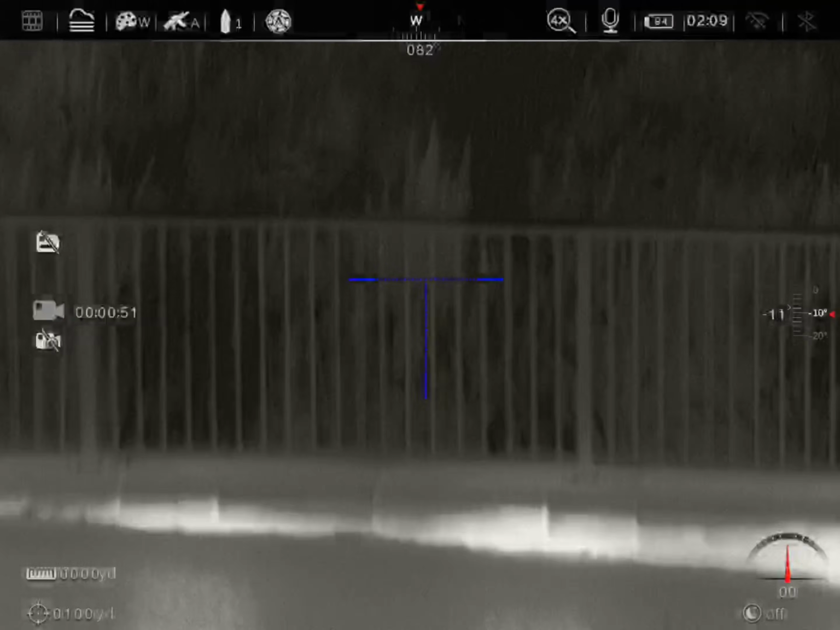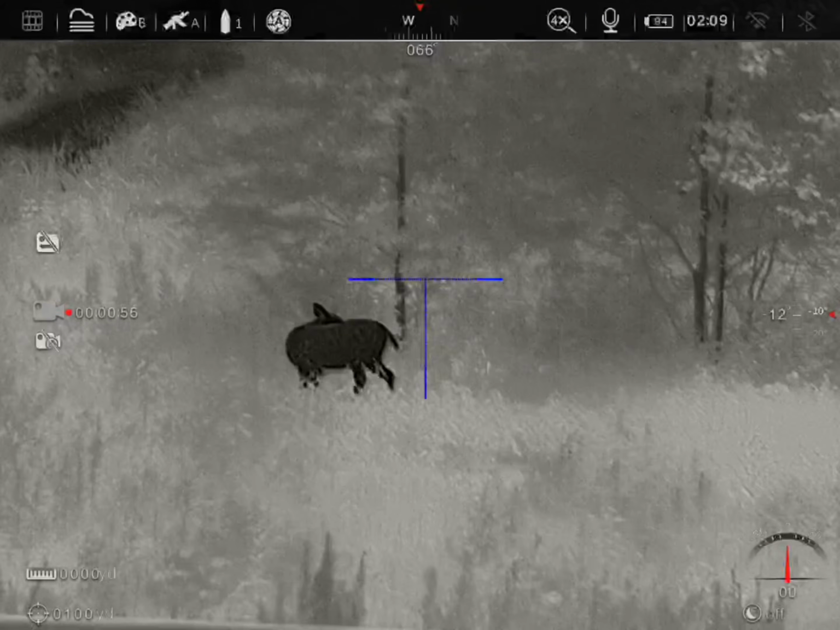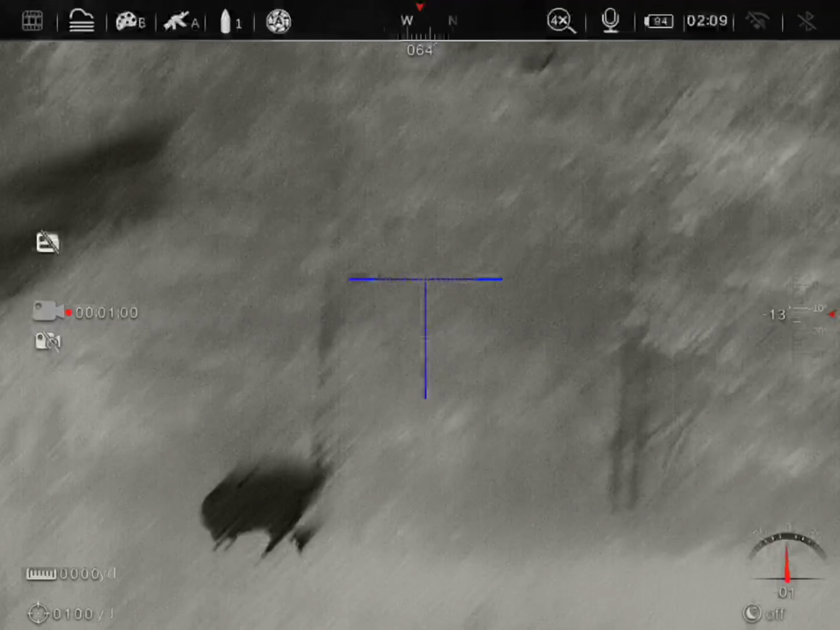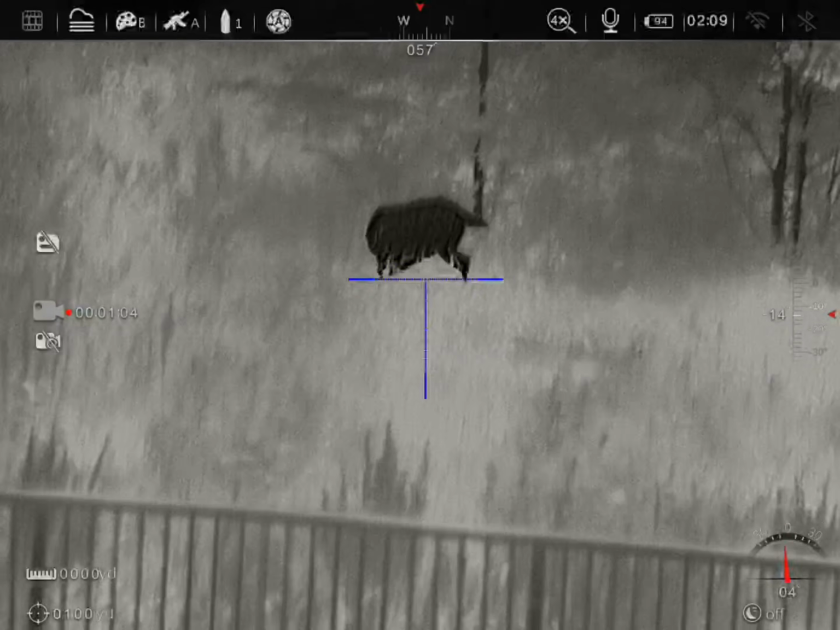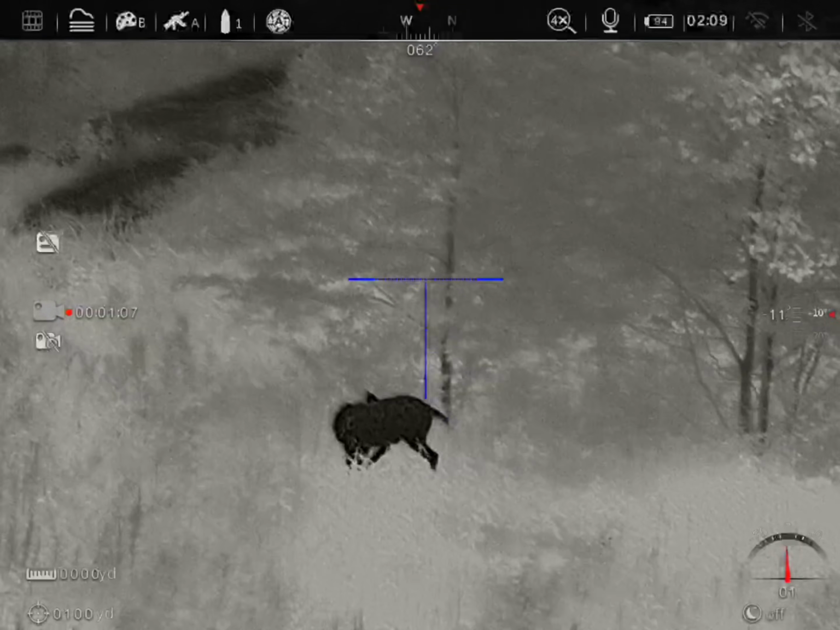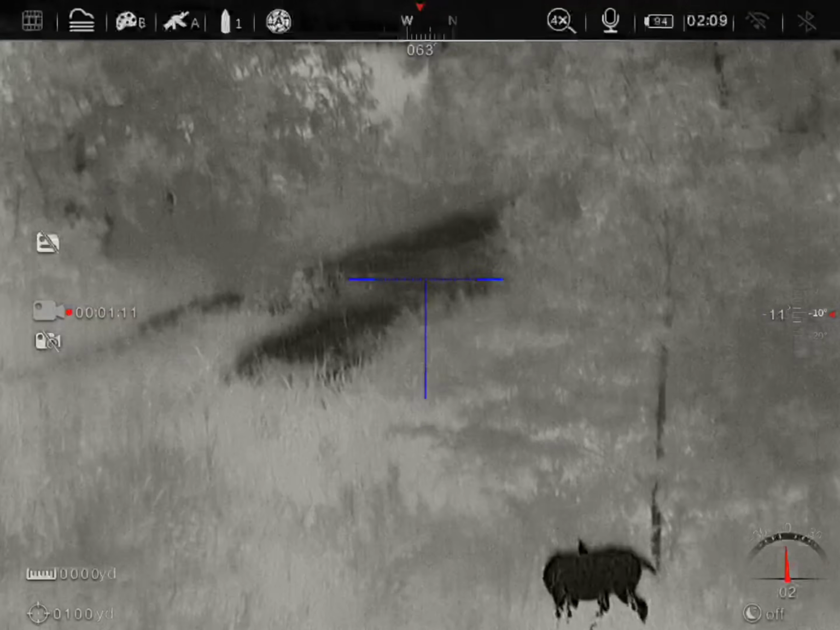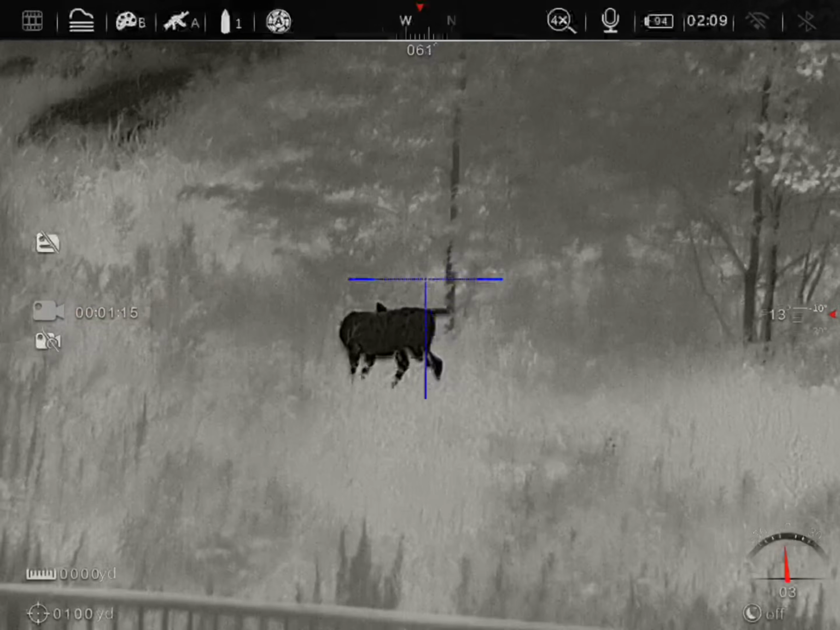Other than that, absolutely, it's worthless. Again, black hot seems to be the best for objects, aerial objects, whatever they are. And I would say red hot on about medium brightness is good for when it's incredibly humid and foggy out, and it's really difficult to see. Because then white hot and black hot you can't really see much.